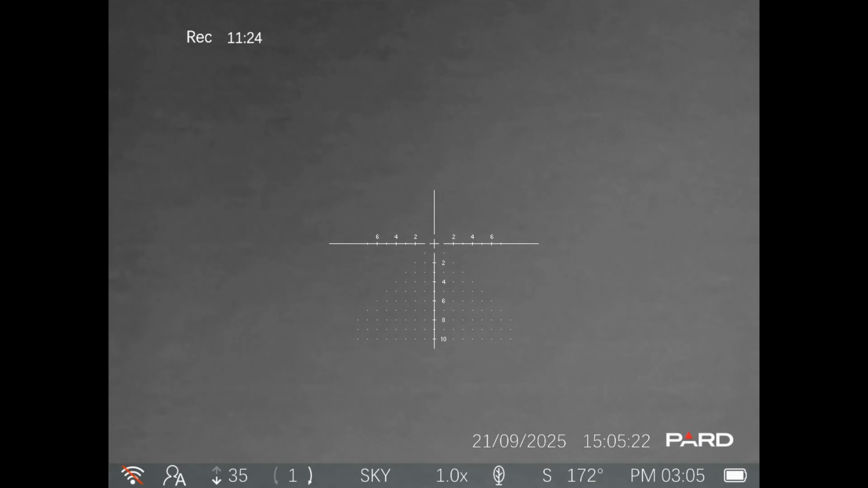So that's the basics of the menu. I hope that makes sense to you. Yes, I will do a video on zeroing as part of the final review when I get this thing zeroed up on my next range visit.